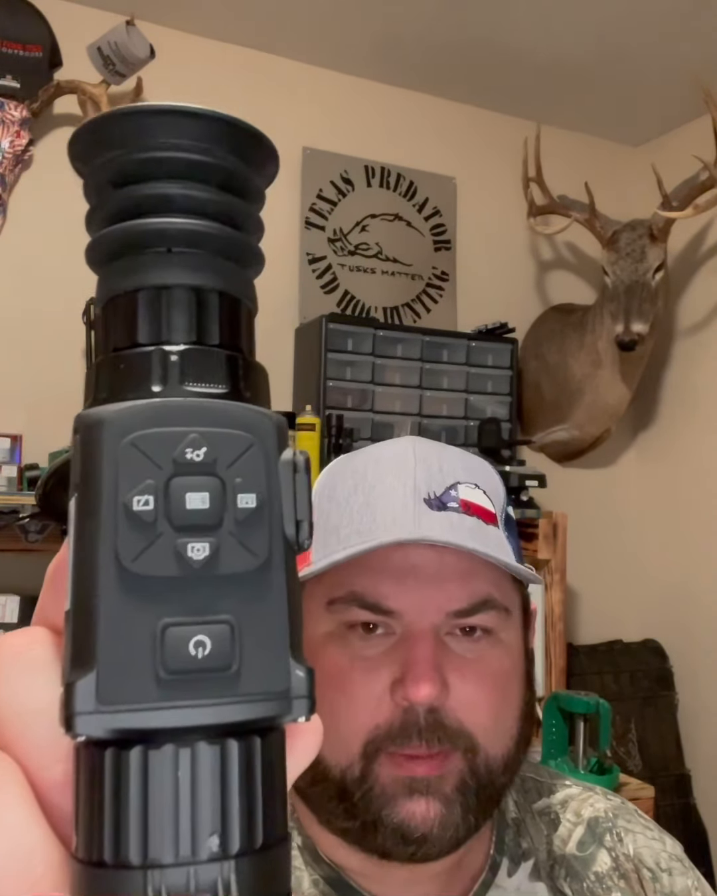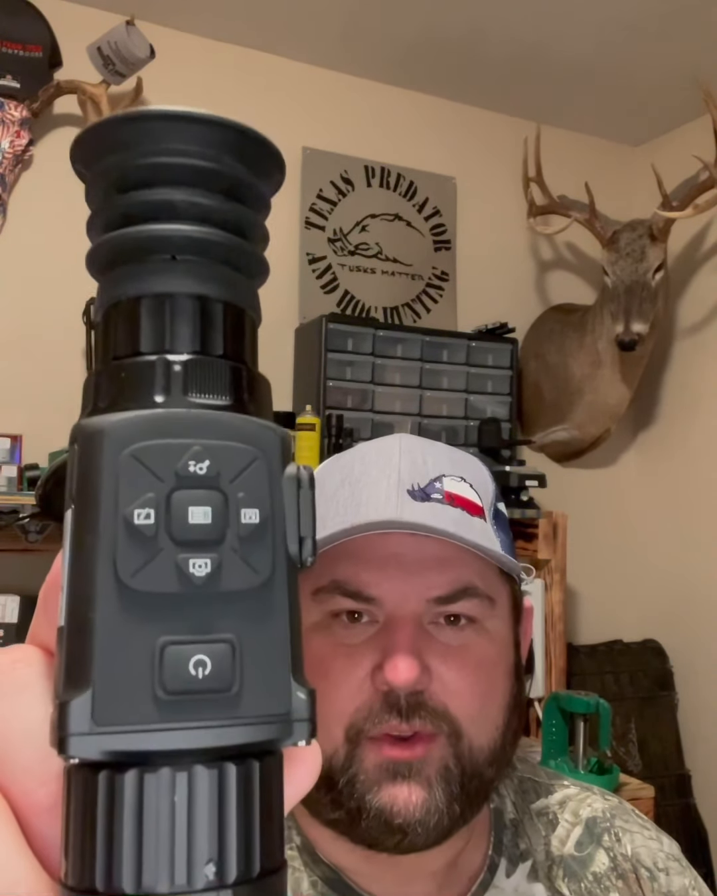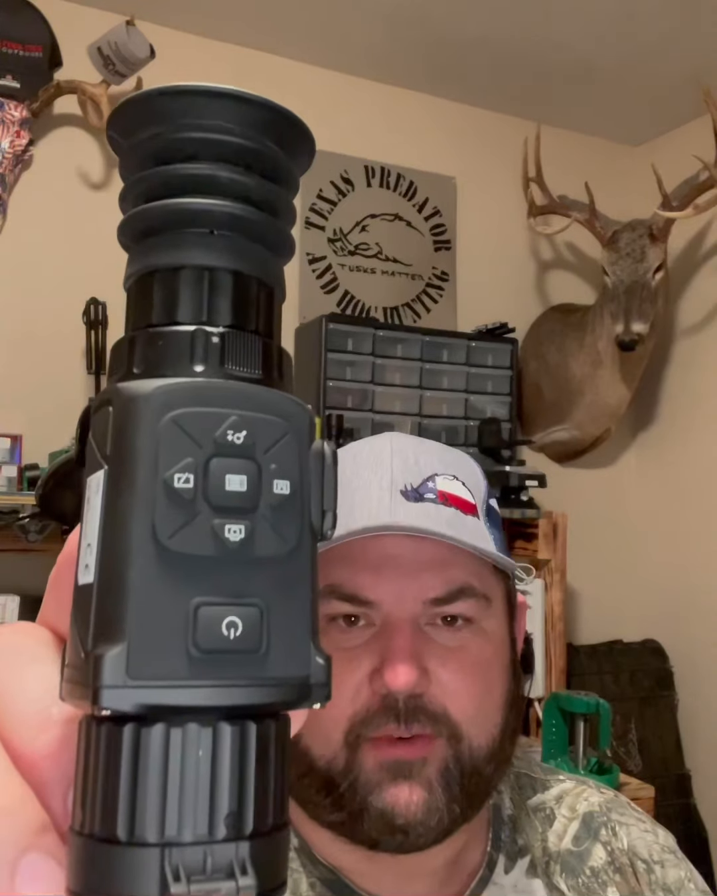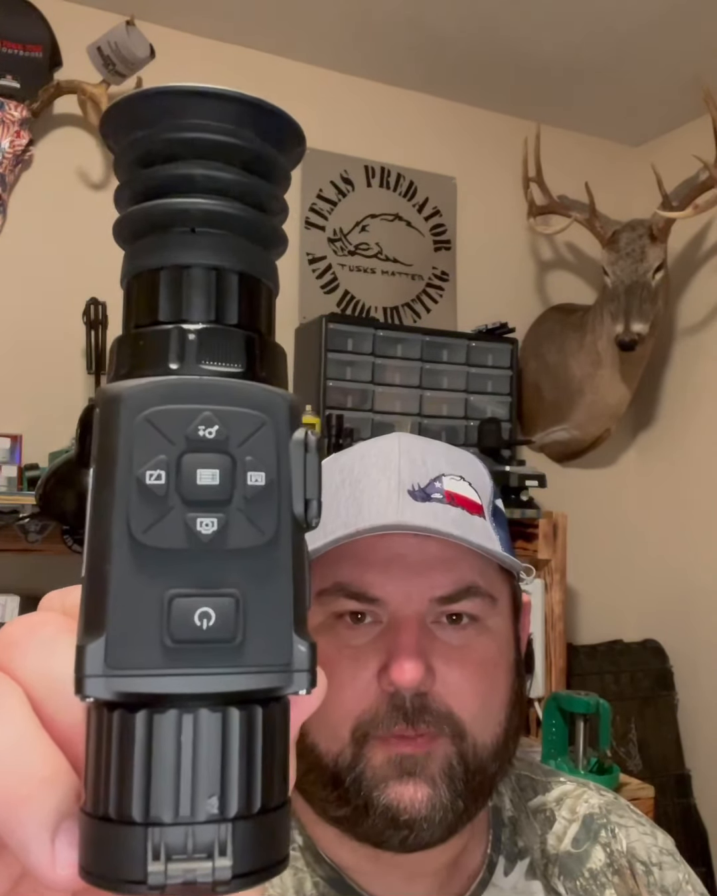AGM does have an app that you can download to your phone, and you can run the scope through the app. The app is one of the most simple, easiest to use apps I've ever used. It's way better than the Stream Vision Pulsar has. Once you connect to it, it stays connected. You can leave it connected for hours and you won't lose your Wi-Fi connection to it.